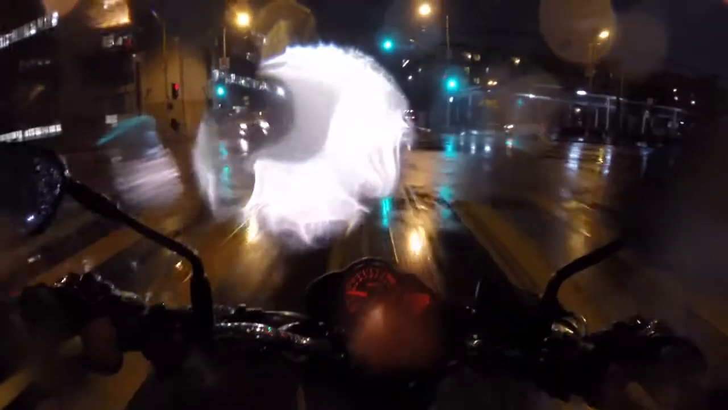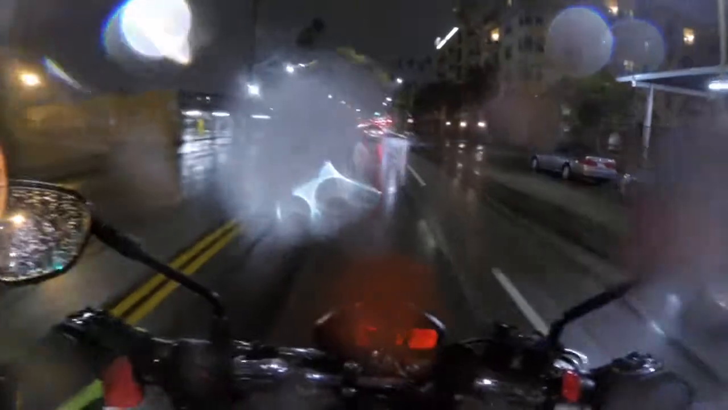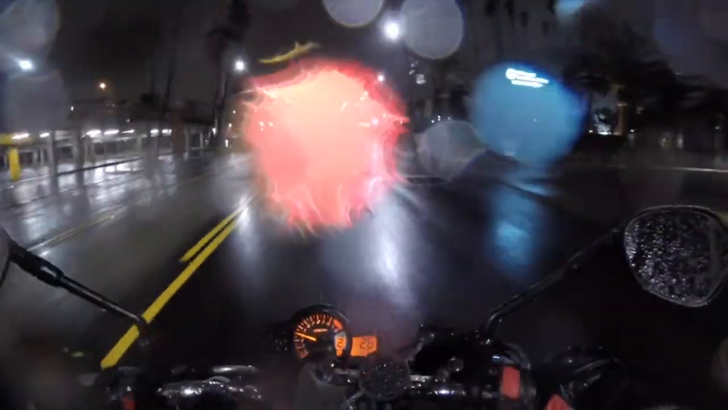So I was out for a little ride right now at nighttime. I knew it was gonna rain, but I didn't think it was gonna start raining this soon. It was only like 8 o'clock right now. And it starts pouring hard. Well, harder than it usually does, because it doesn't rain much here.